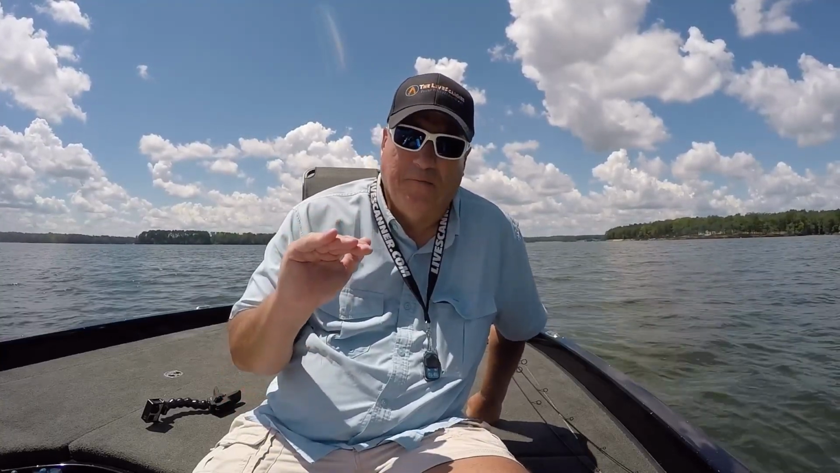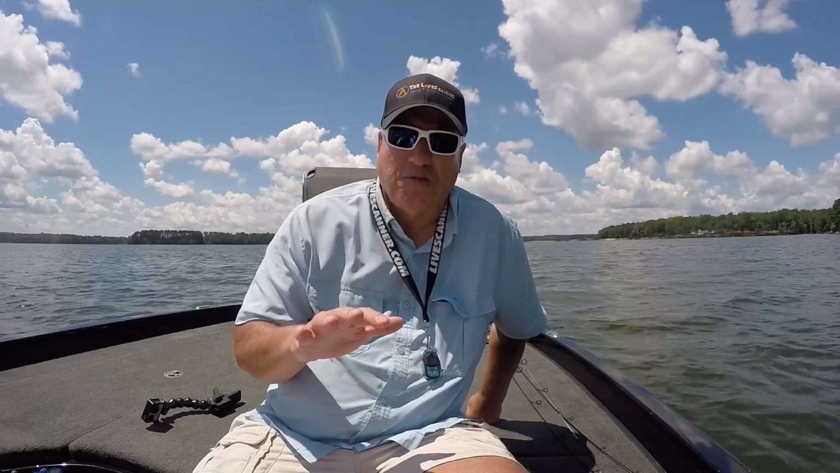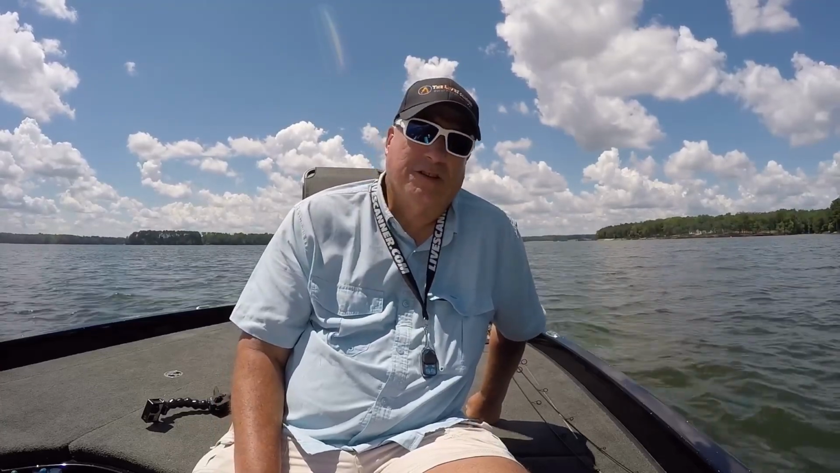But what I'm going to do is video. I'm locked on a brush pile out here, and we will get the Pro and the True at the same brush pile and let you see what they look like, and what it looks like on the trolling motor. So far I like what I see. On the trolling motor, it's not that much heavier. These Livescanners are real light.